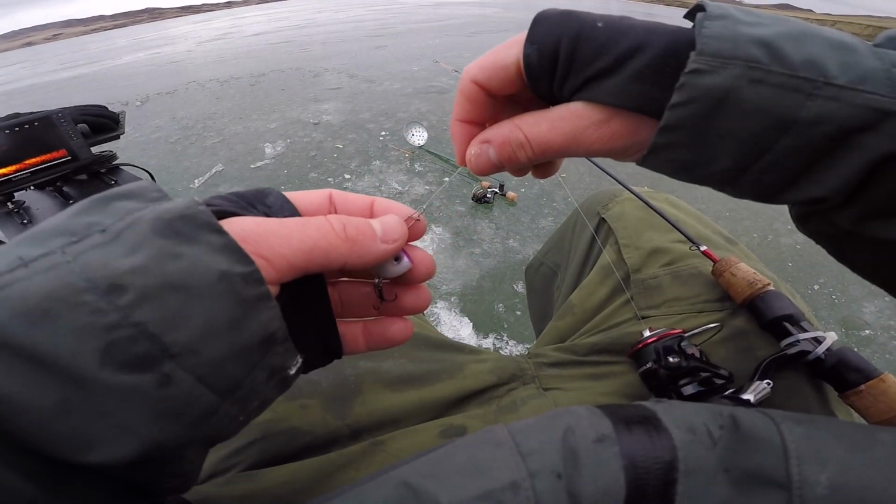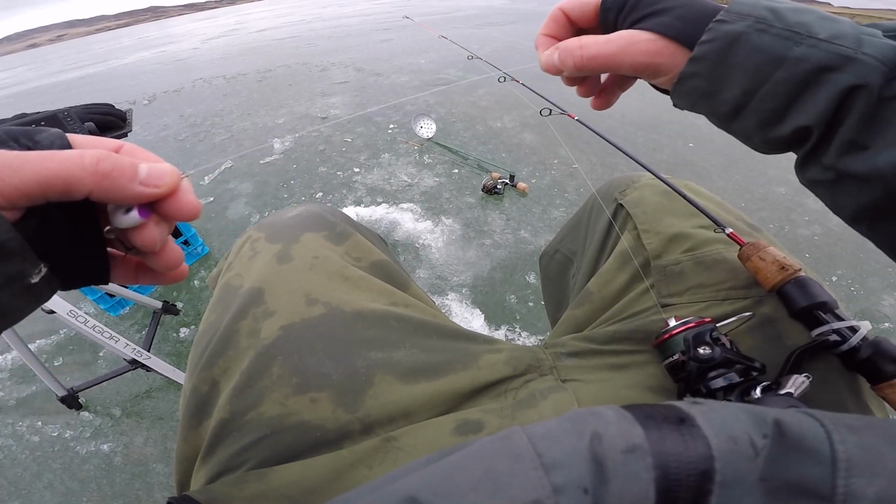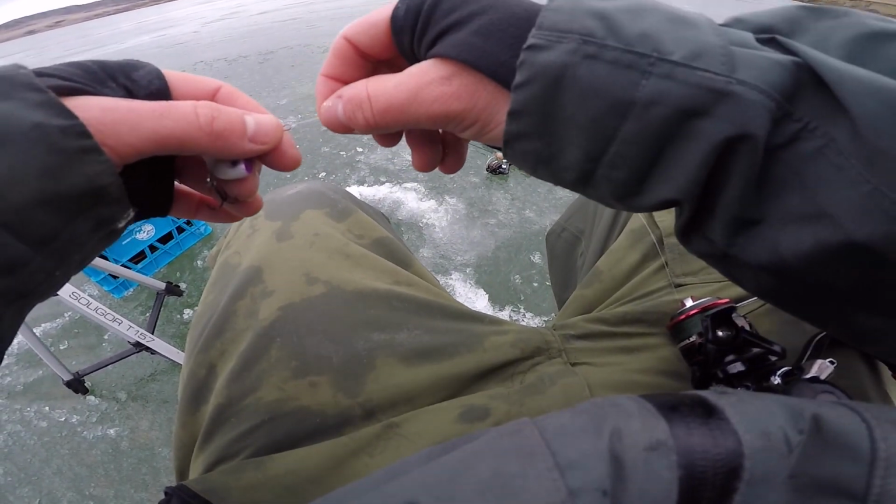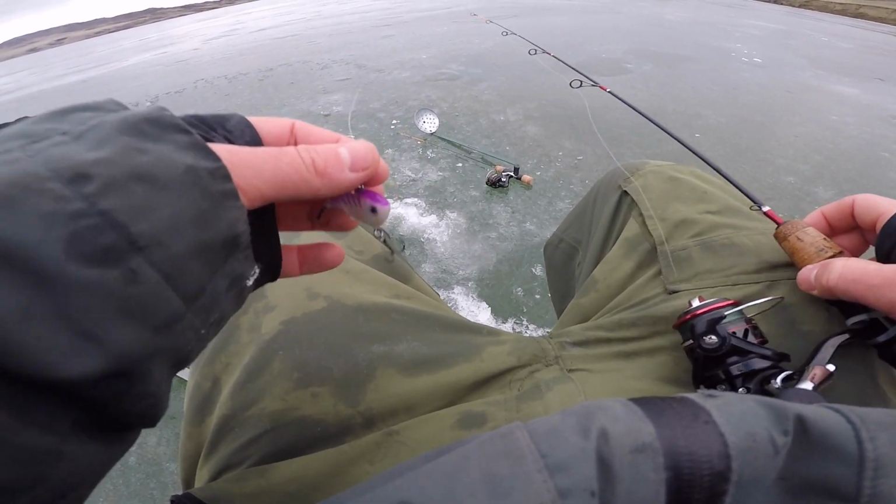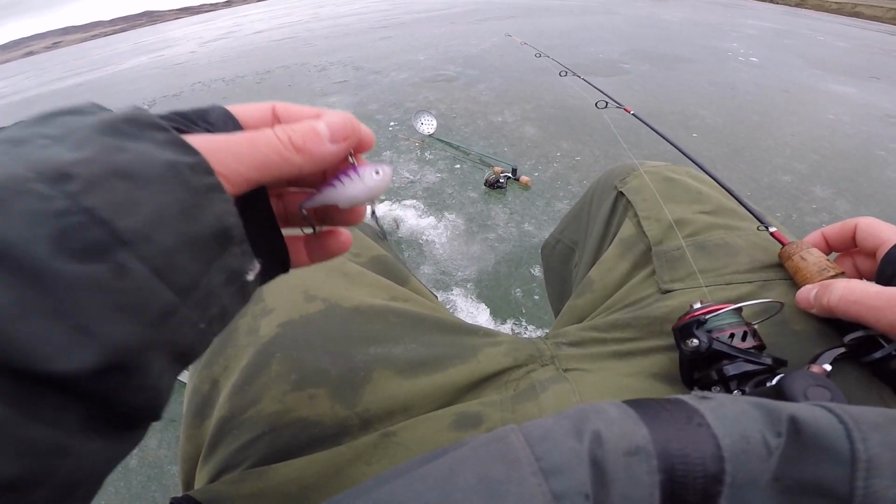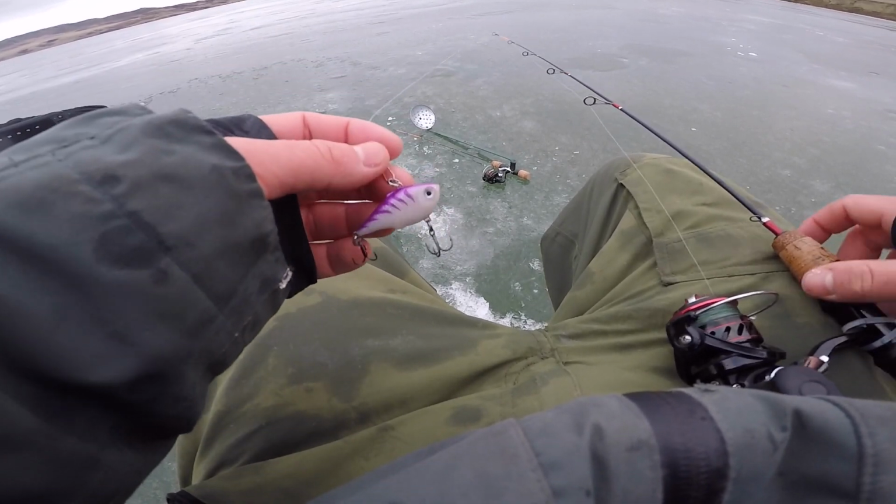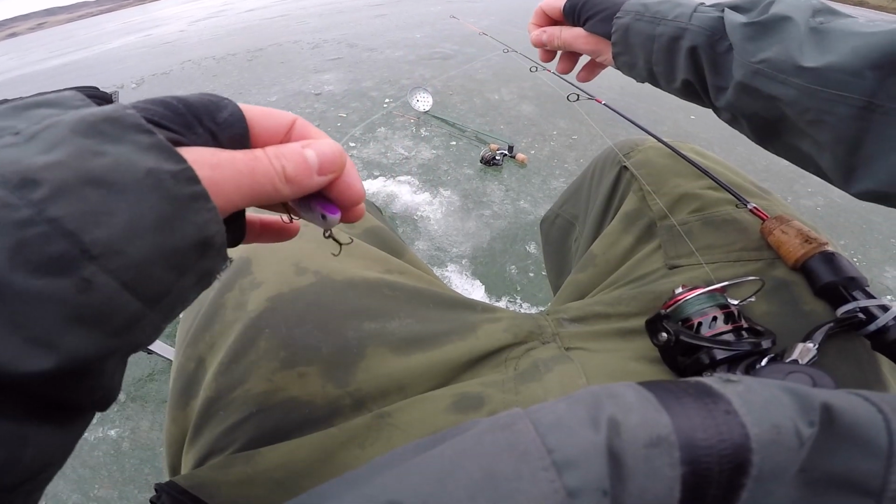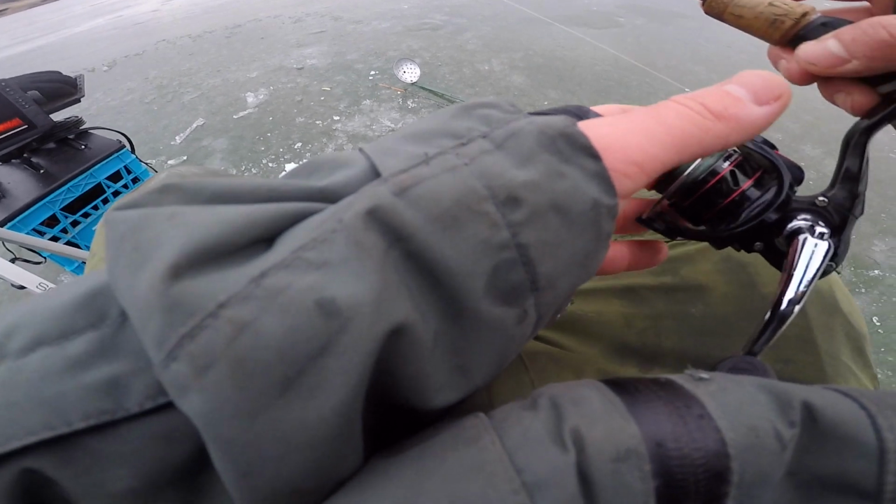Okay guys, so after catching a pike, always check your fluorocarbon. Fluorocarbon or monofilament, you just wanna take your fingers, slide it up. If you feel any nicks, retie your line, because that could be the dividing factor if you lose your next big fish or if you catch it. So if you feel any nicks, retie. I don't have any nicks in my line, so it should be good. And we're gonna drop back down.